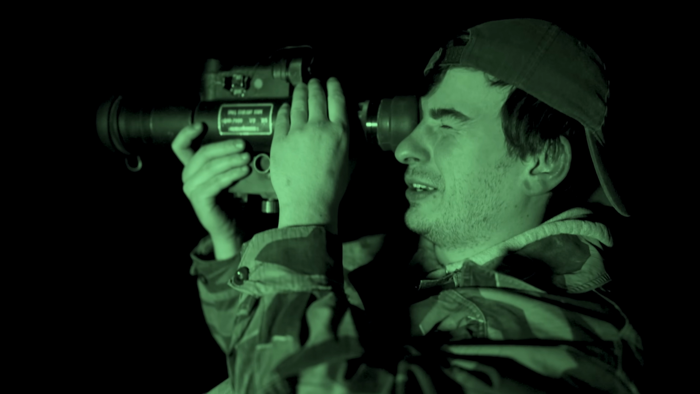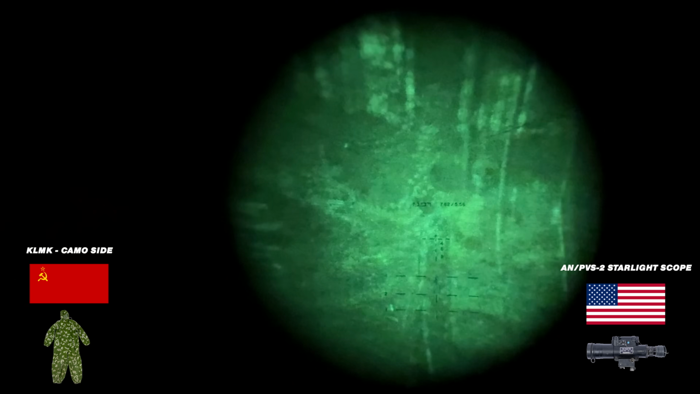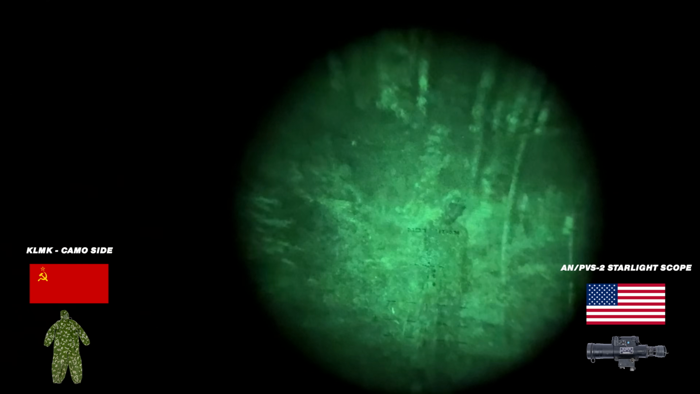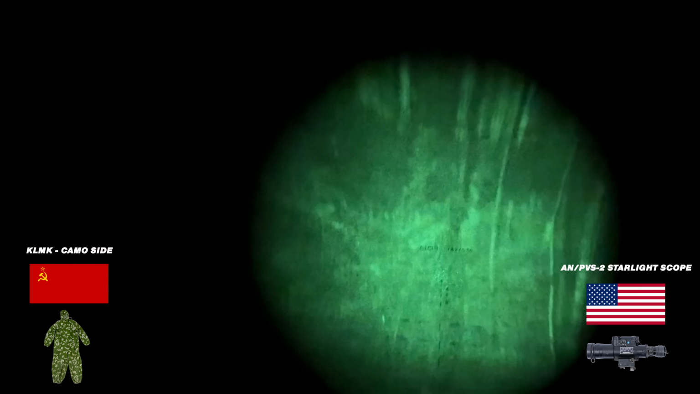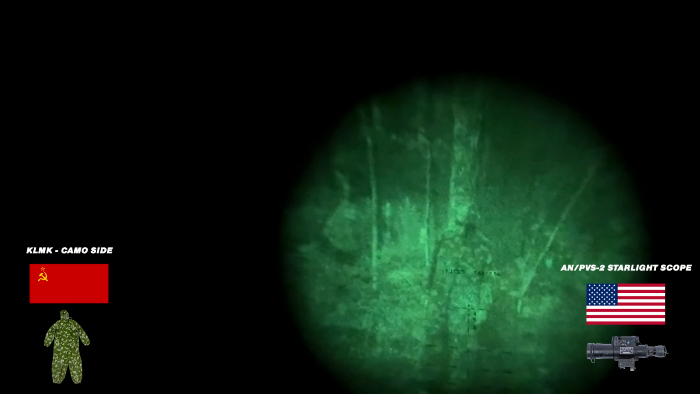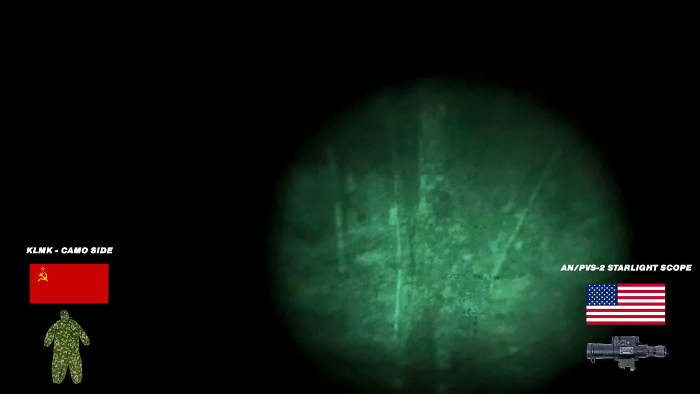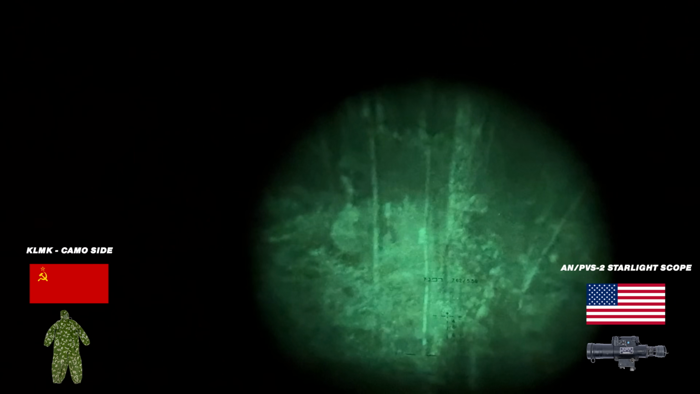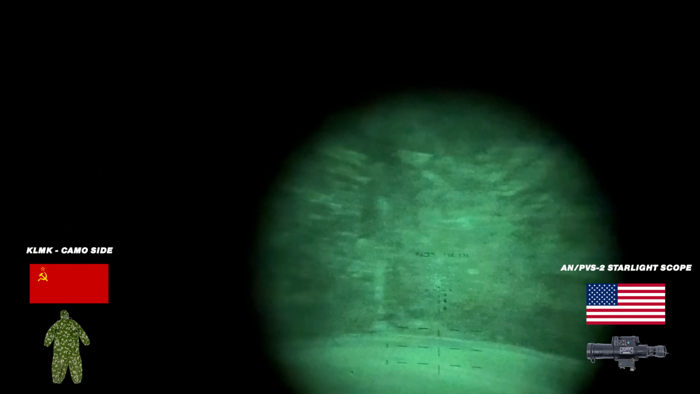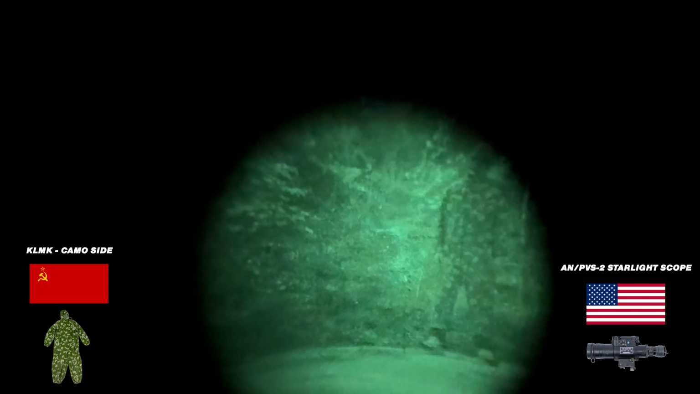So this is the KLMK under the Starlight scope. It's definitely looking better than the Desert Night camo. The Desert Night camo sort of reminds me of how something looks under a FLIR, under Black Hot. I can see that if he was standing in some foliage right now, he would blend in pretty well. He's moving over. I can get this.